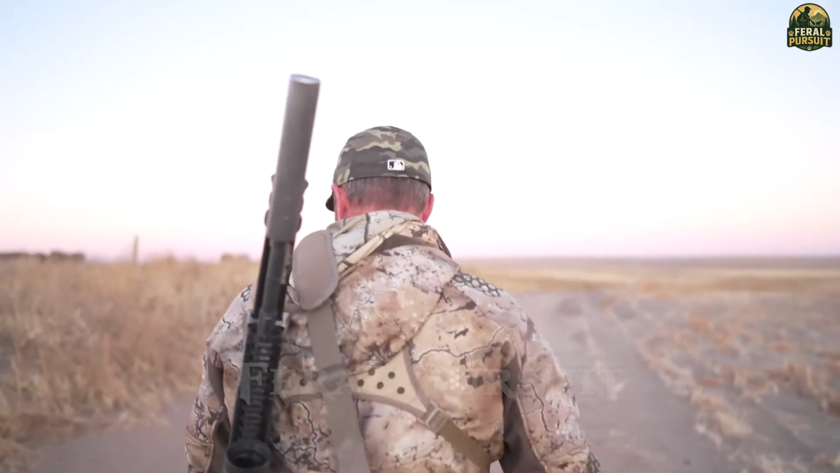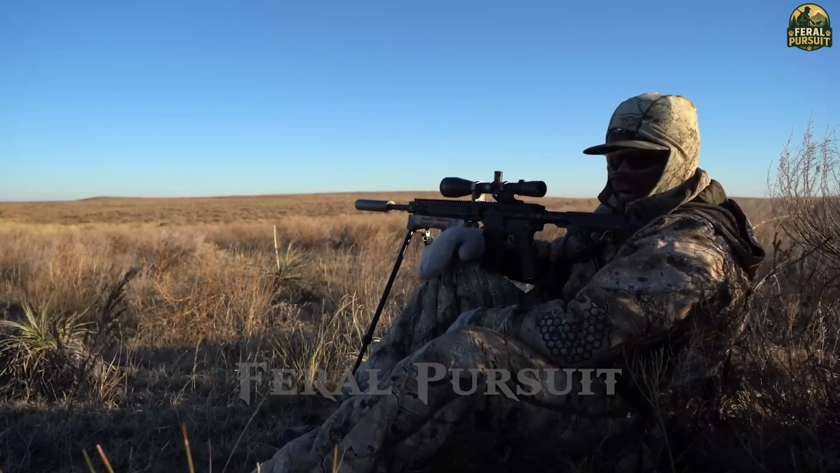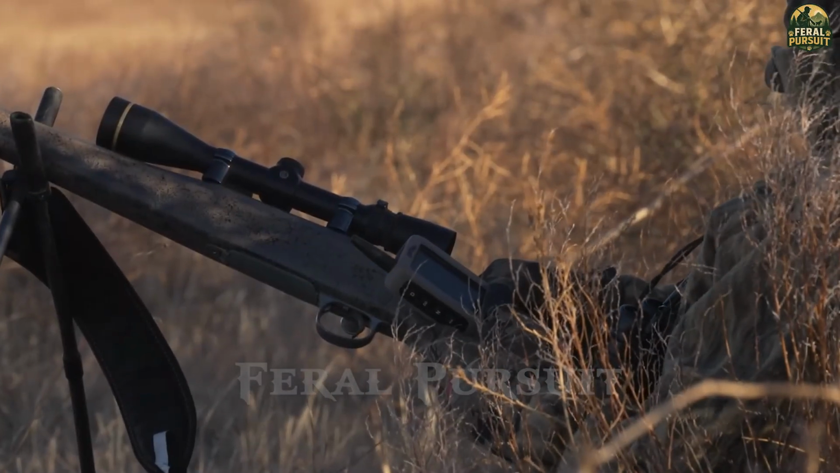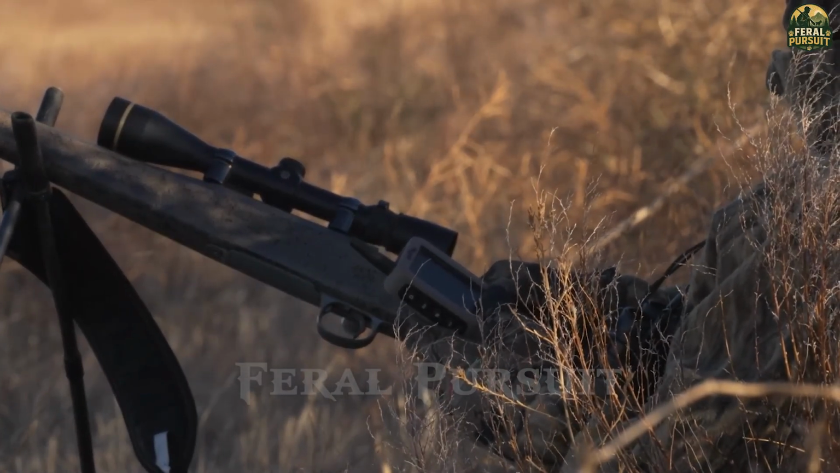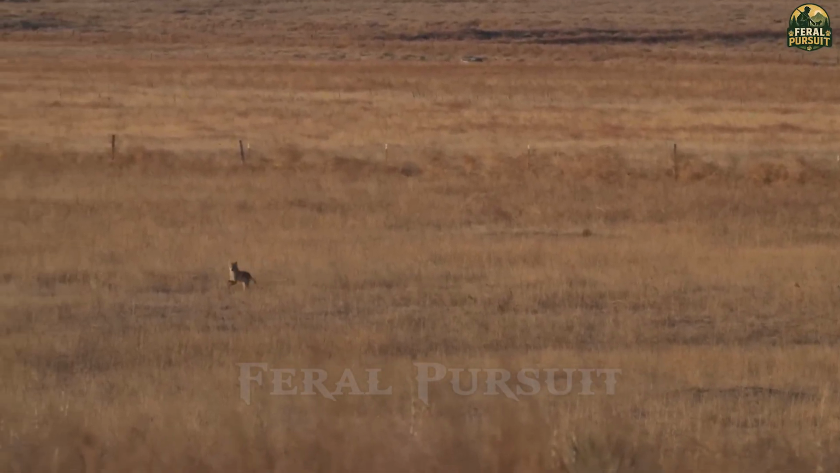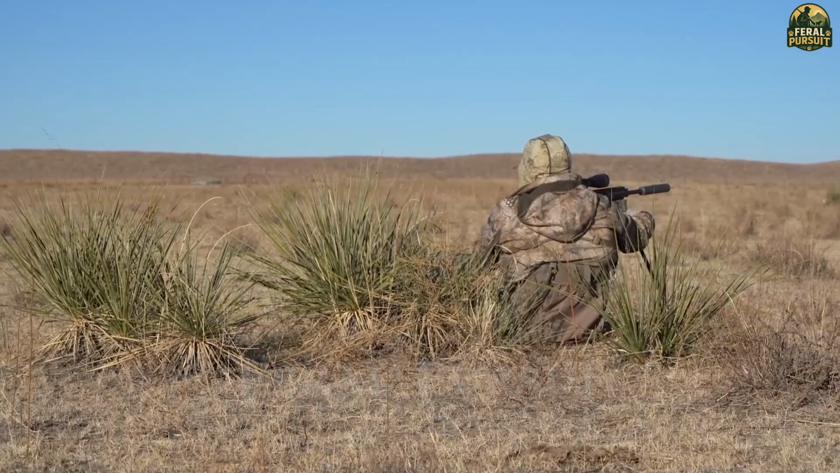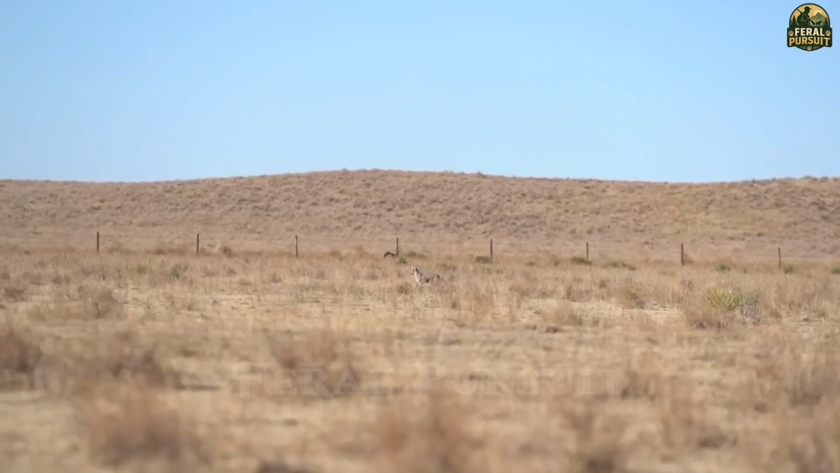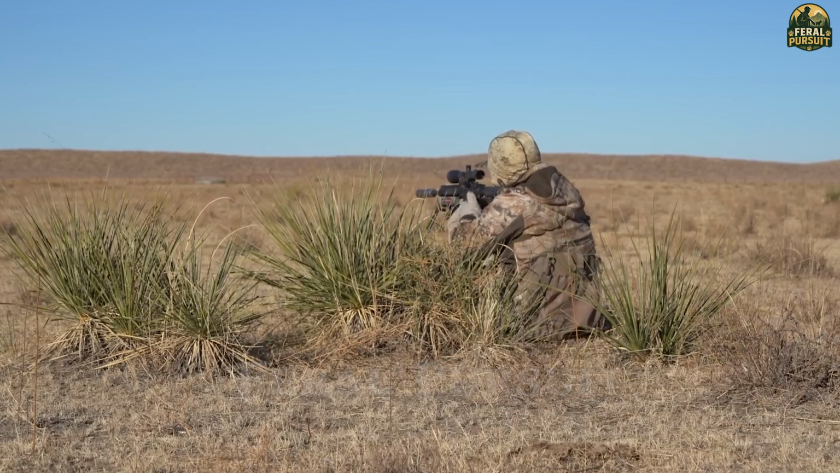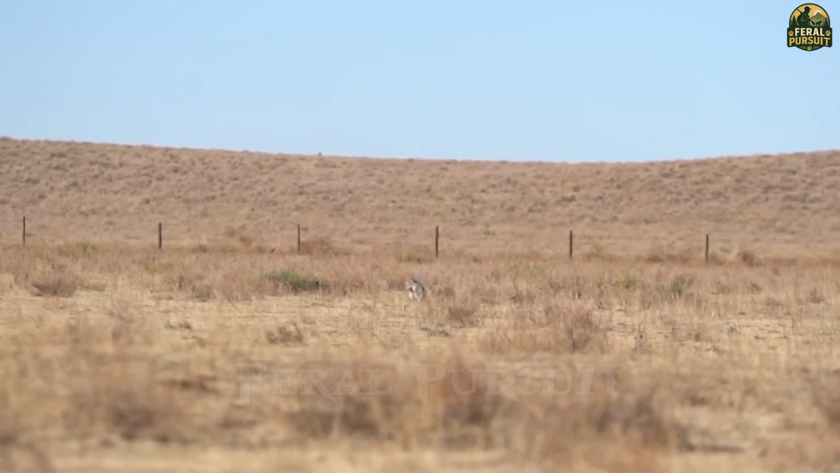After hours of silent waiting, the silence was finally broken. A sudden movement caught my attention from behind a thicket. A coyote had crept into view, wary but unaware that it was already within my range. I held my breath, aimed steadily, and then, boom, a thunderous shot echoed across the clearing. The coyote fell instantly.